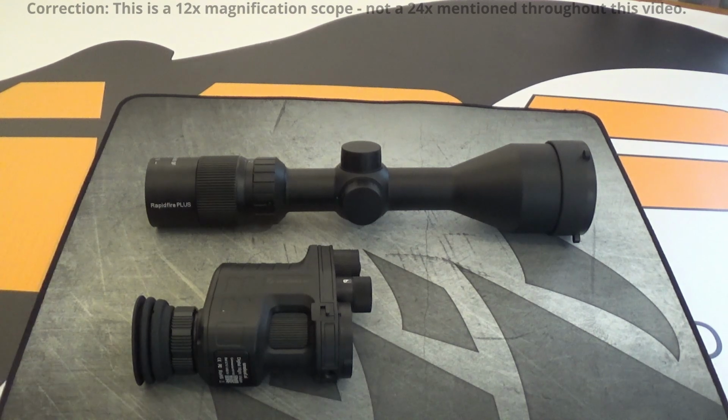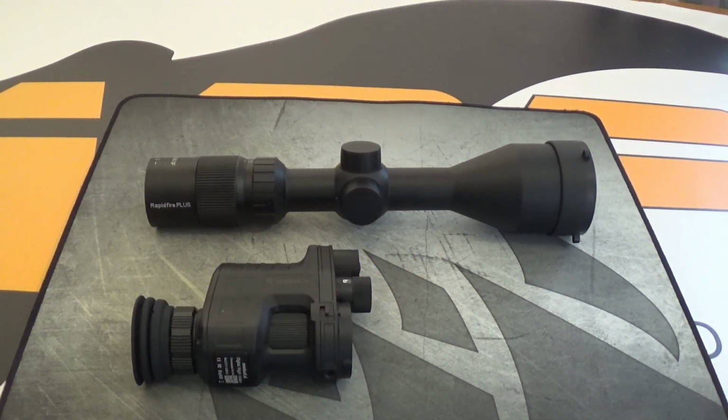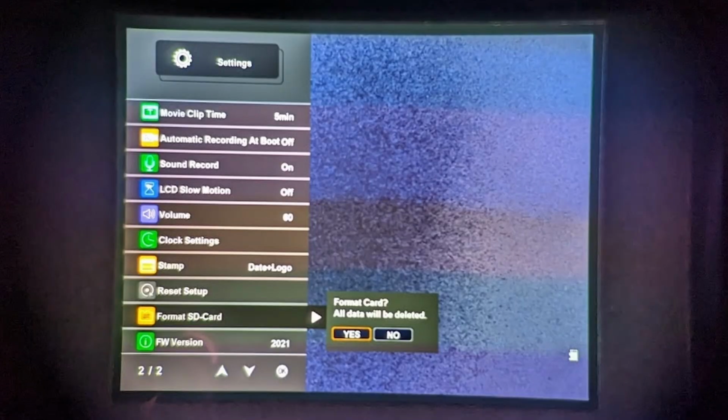I'm going to show you some footage, and then we'll go through the whole kit and see it on the rifle. The menu system on the device is beautiful, very neatly laid out, it looks good, it's very intuitive, very easy to navigate through, very sharp, clear text, beautiful, well laid out icons. I'm not going to go into any great detail on it in this video because it's very difficult to record